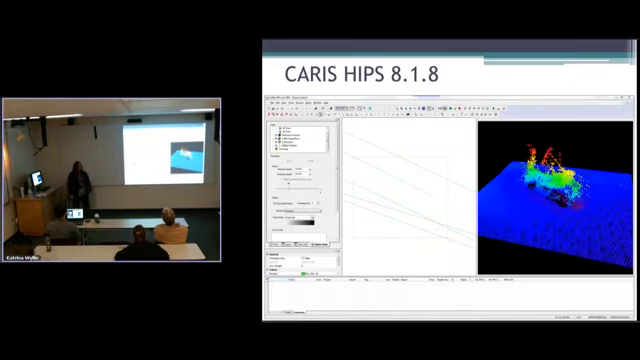Another software package and another wreck, CARIS. I use CARIS HIPS 8.1.8. Those of you familiar with CARIS HIPS, if you've already upgraded to 9.0, this is going to look different because you just did a big update. If you haven't, it should look very similar.